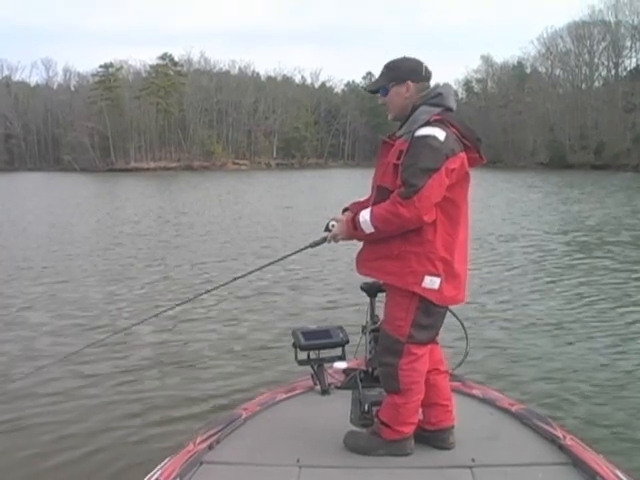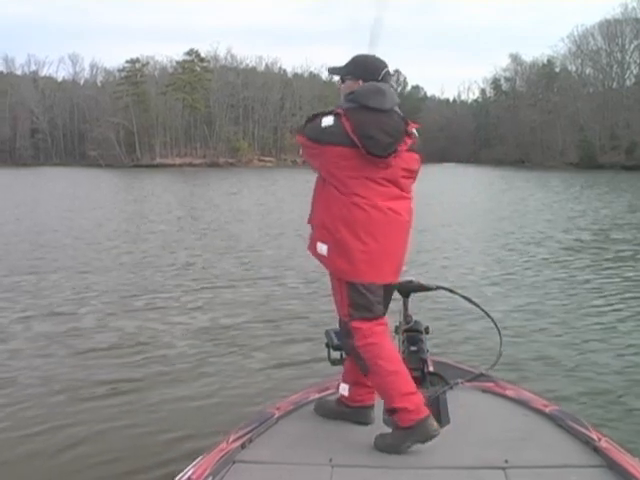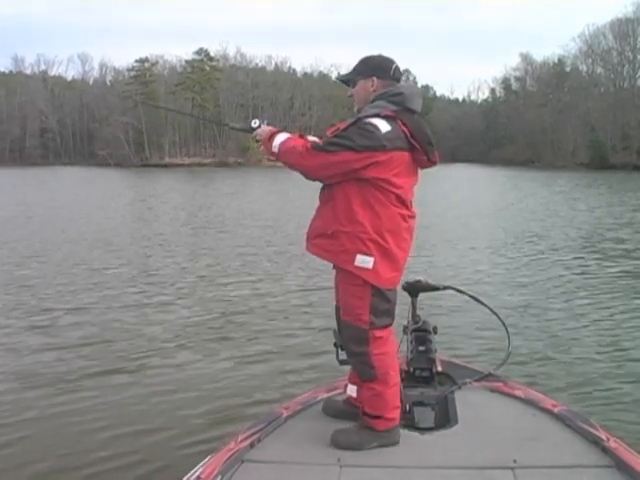It's been fun. Caught some fish on top water. Got to catch a couple on this little swim bait, even though one had whiskers.